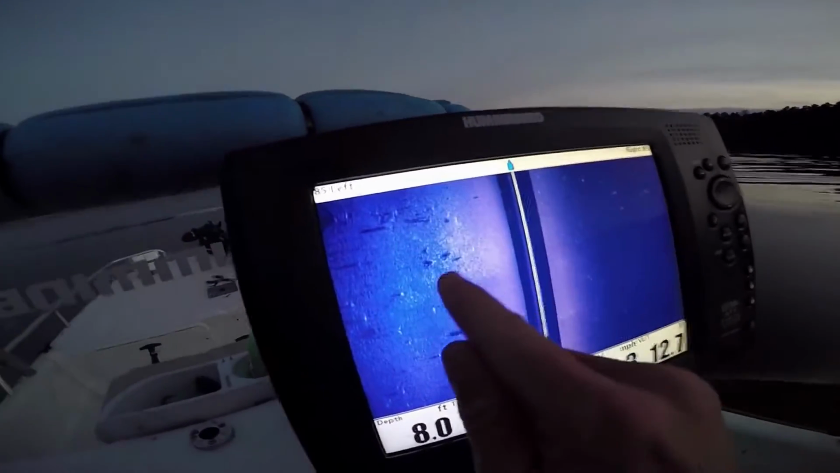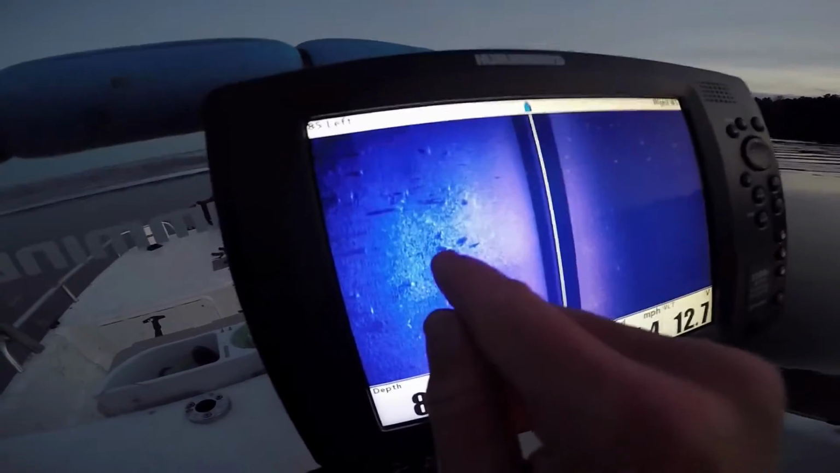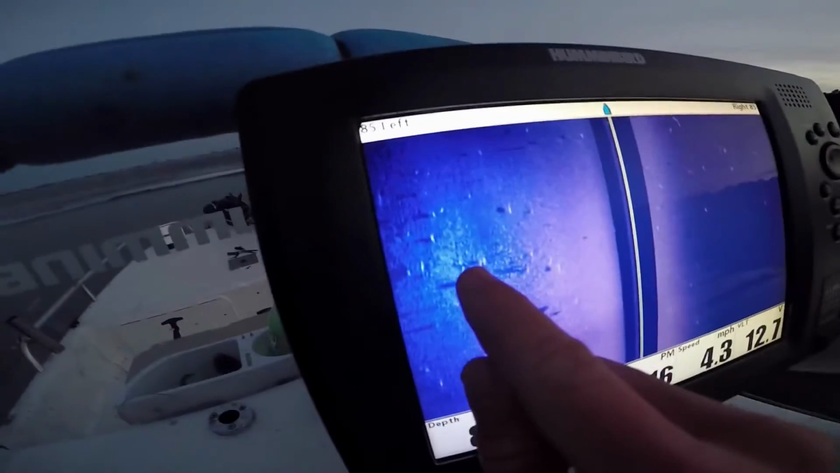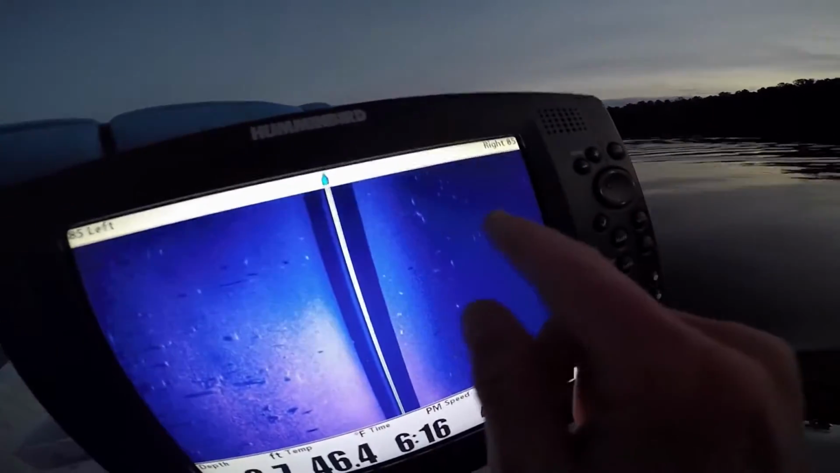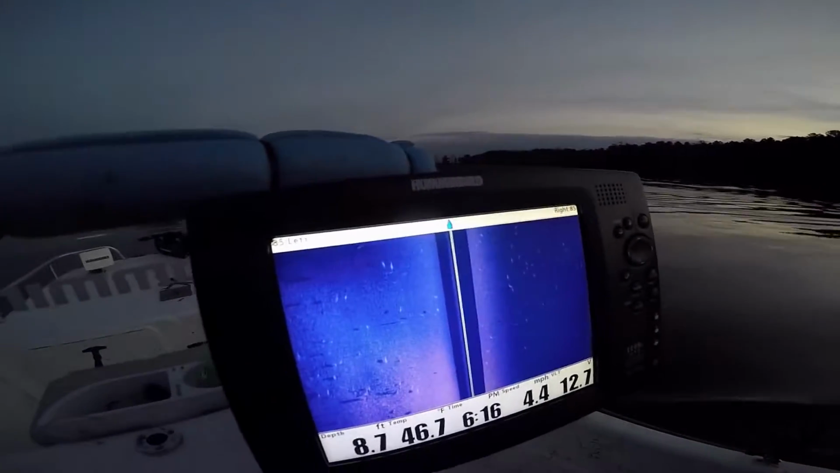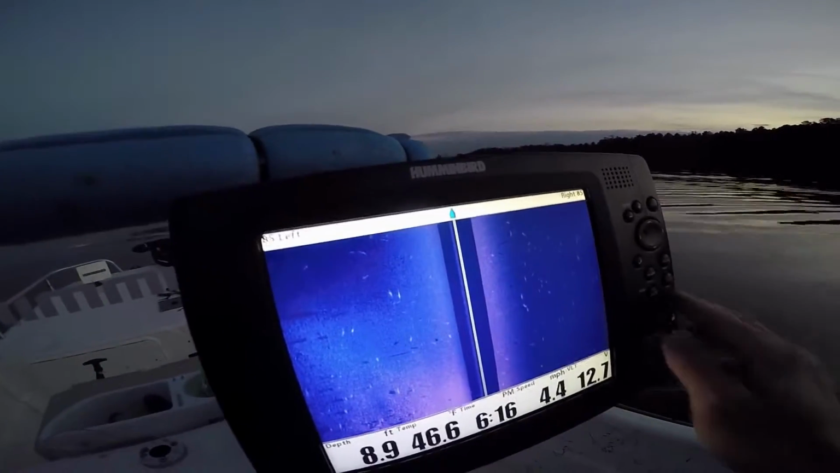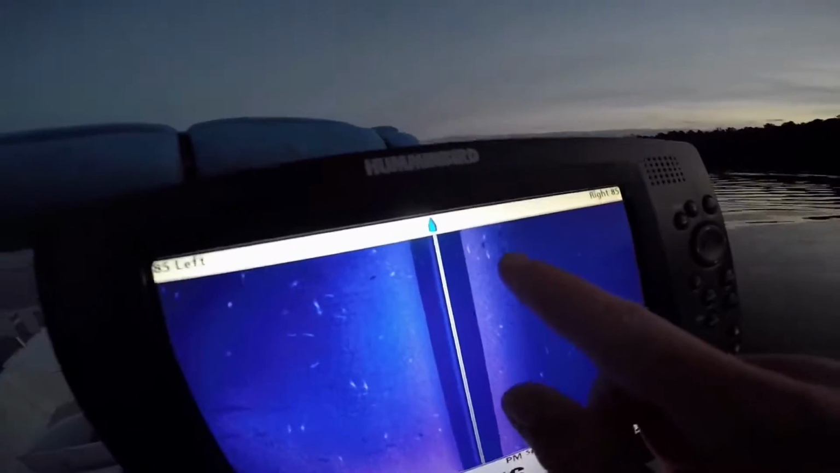Now, as you can see here, these shadows that are just by themselves, those are stumps, a little bit of rock. You know, somebody says, well, how do I know the difference? There's some stump and some rocks, but these are all fish. And like I say, if you're wondering if traditional 2D broadband sonar is worth stepping up from that, going to side imaging, I mean, this speaks volumes.